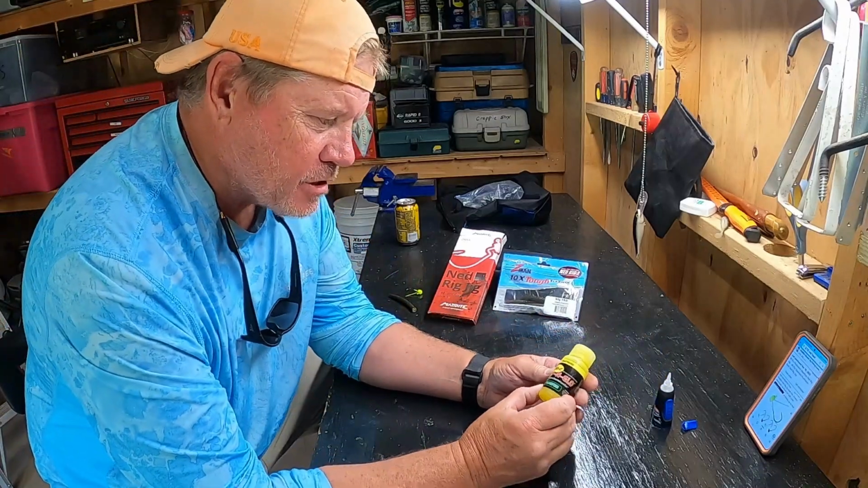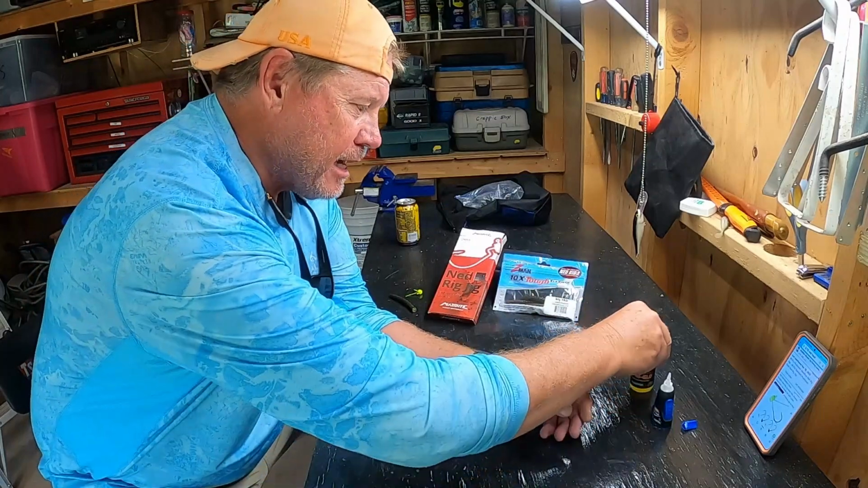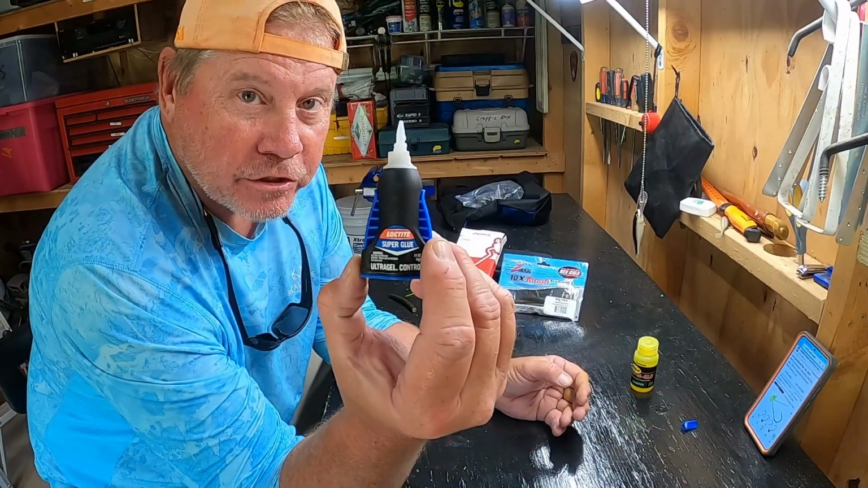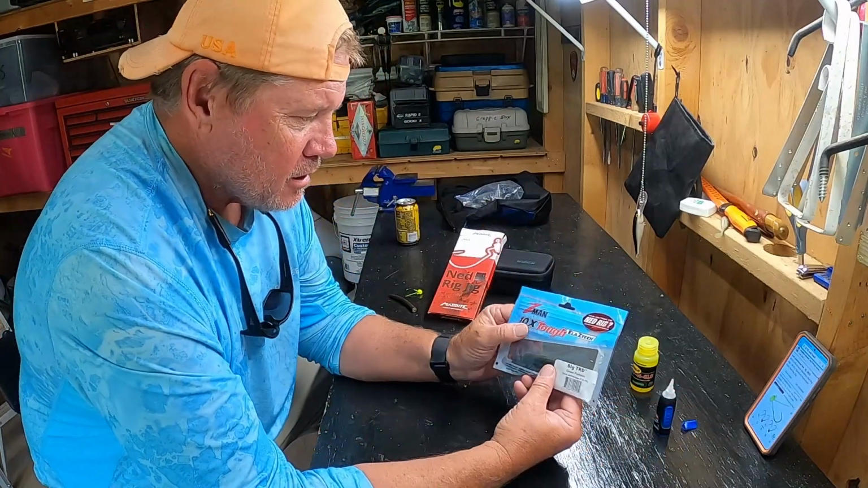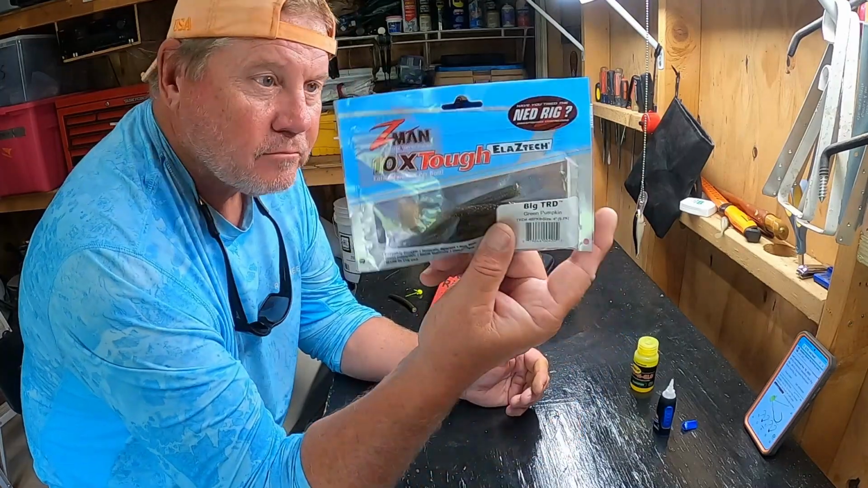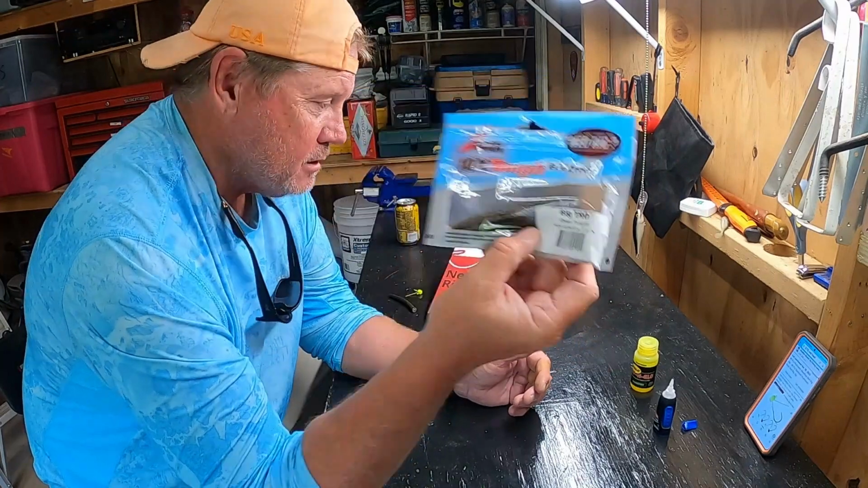I got here some of what they call dip and glow, and I got some Lucite super glue. It's the gel. And I'm using the Z-Man TRD, it's called the big TRD.